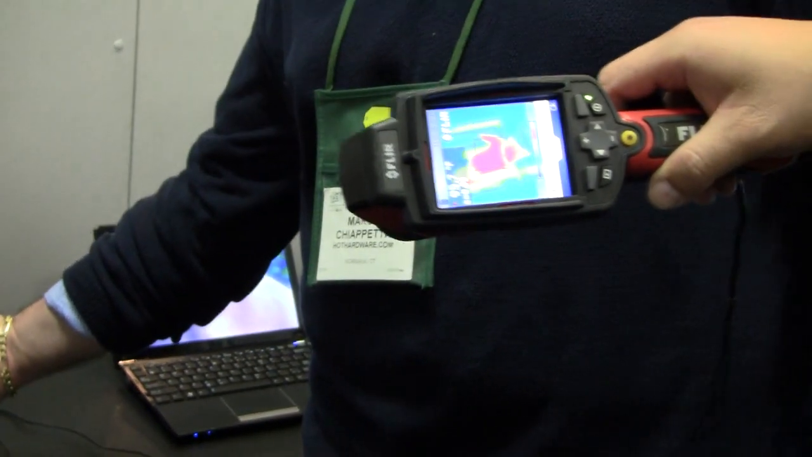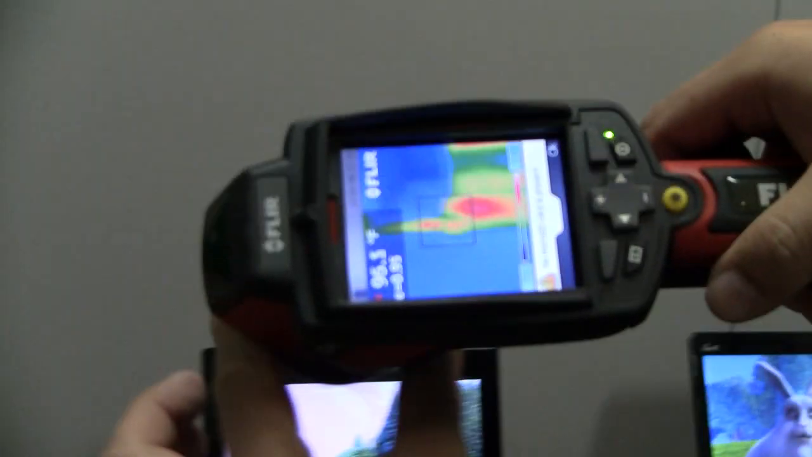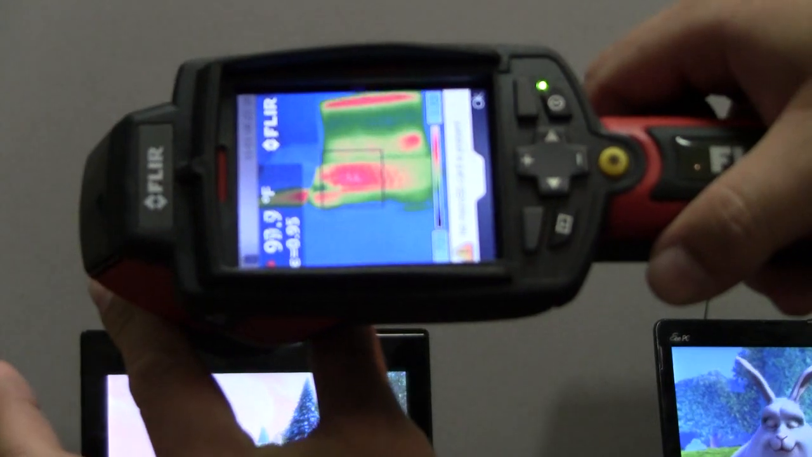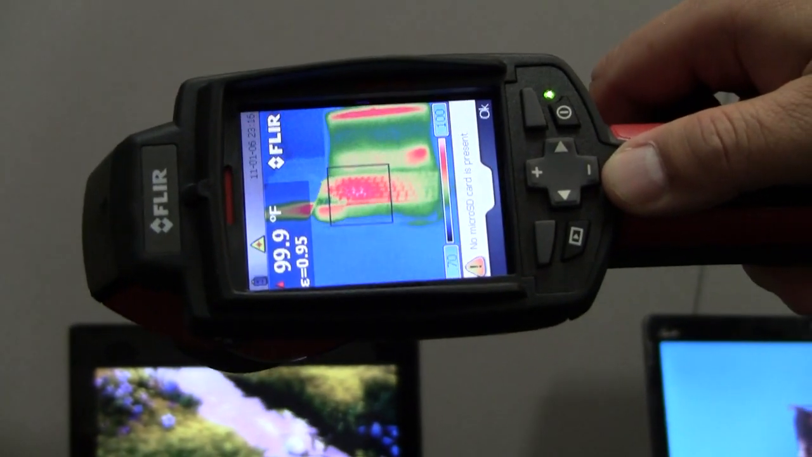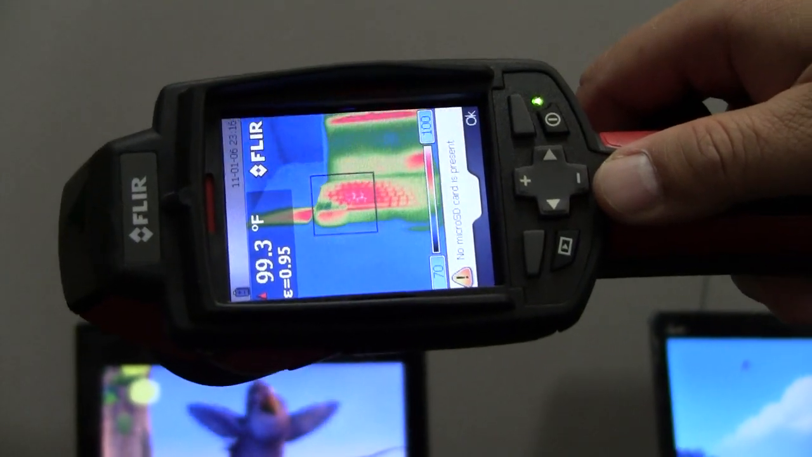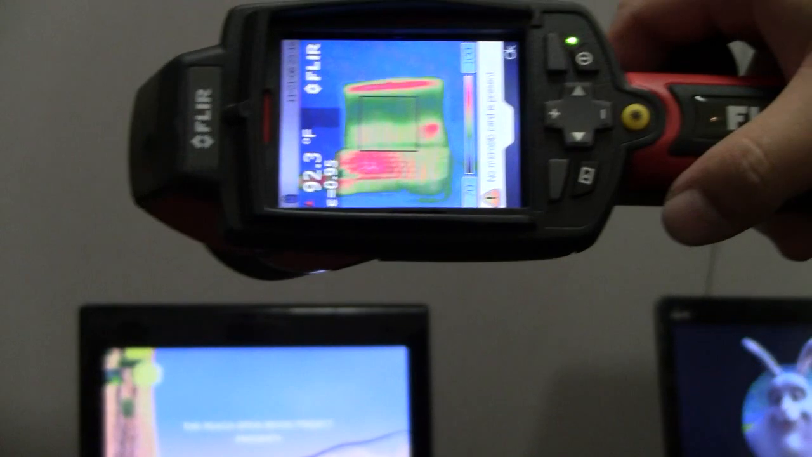So let's compare and contrast with our friends at Intel. Let me focus in for you. You can see there, they're at 100 degrees. The whole left side of the keyboard is lit up, and white is a bad thing when it comes to FLIR imaging. Okay. So that's where they are today.